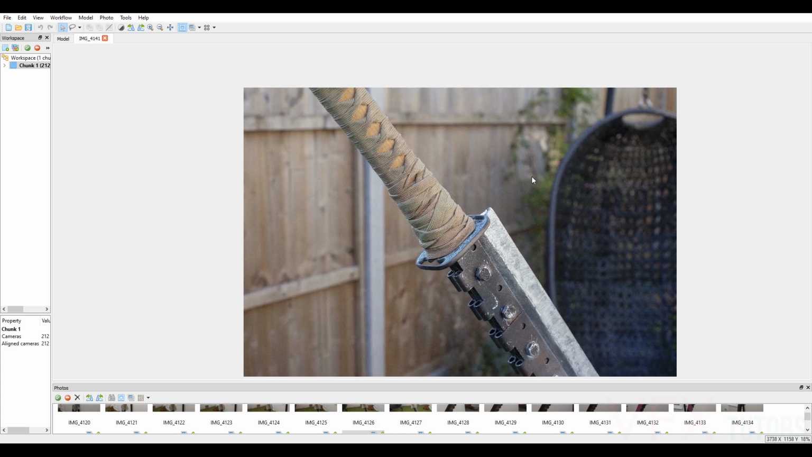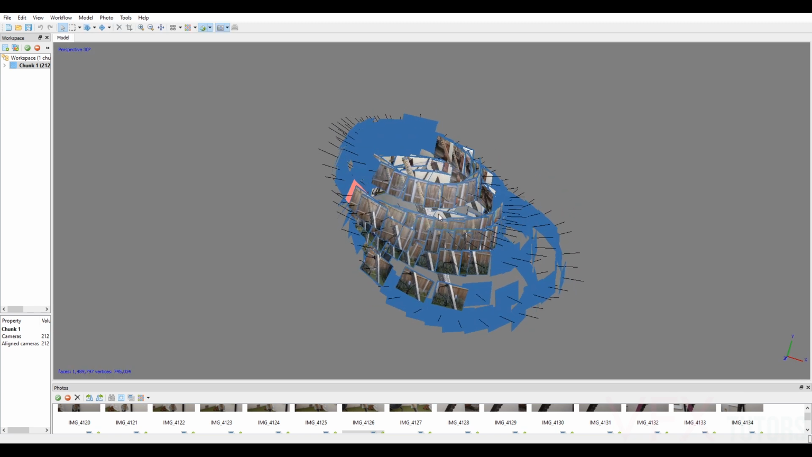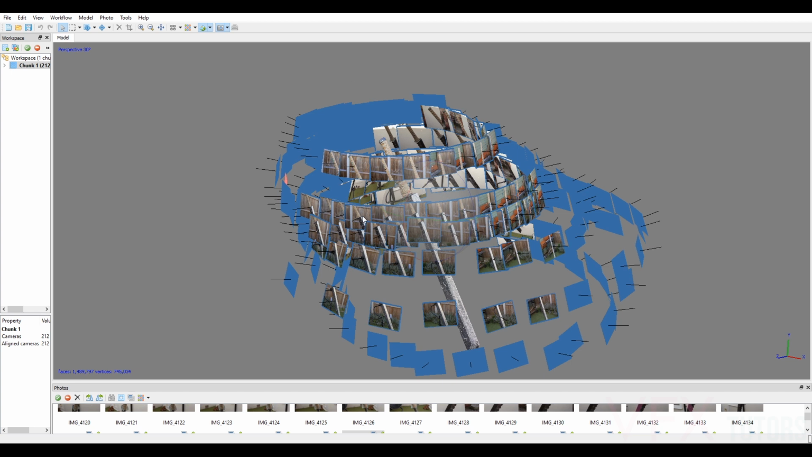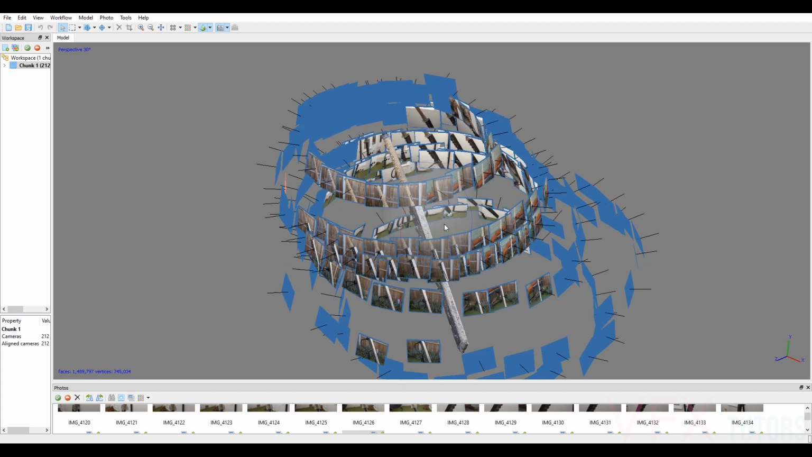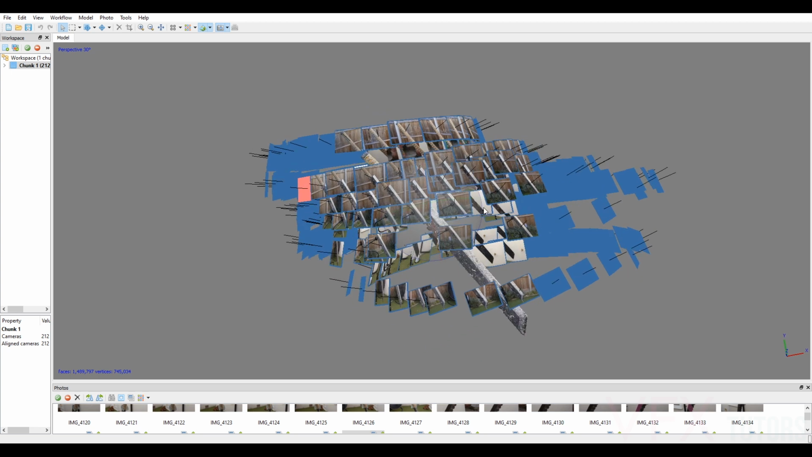So what I'm going to do is show you the final result of the scan so you can get an idea of the sort of photos that I took. Because you can see all the cameras, instead of me drawing loads of pictures and arrows, this will probably give you a much better representation of how I took the photos and my methodology behind it.